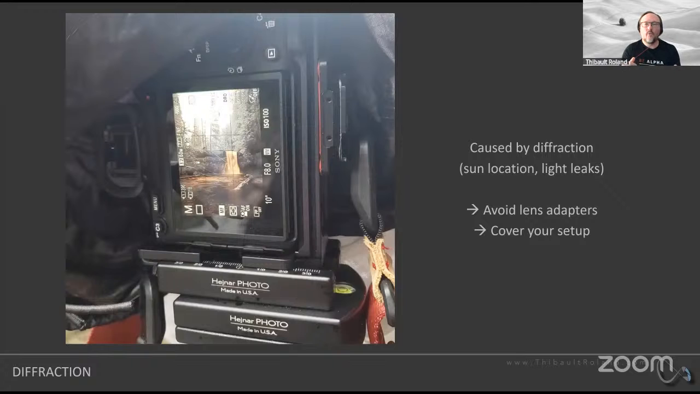You can tape up the viewfinder, you can use a weather jacket, you can tape up around the filter so that there's no gap between that filter and the filter holder, all kinds of things like this. But just be aware that this kind of thing can happen, and this is typically because there's a little bit of a hole or crack somewhere in your system and you need to fix this.